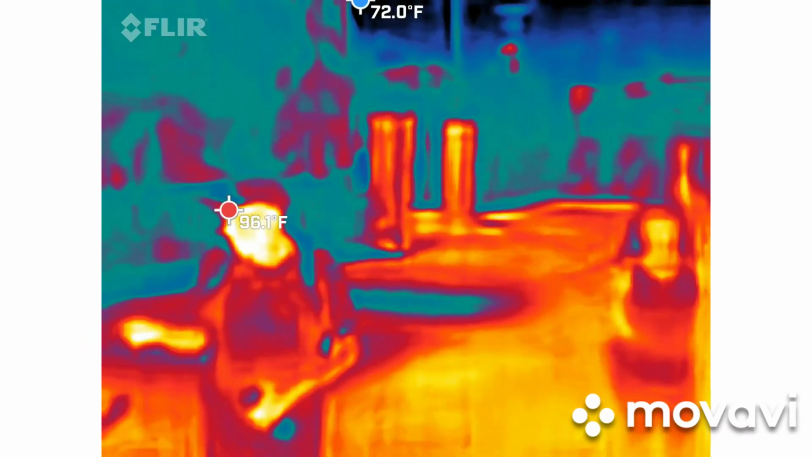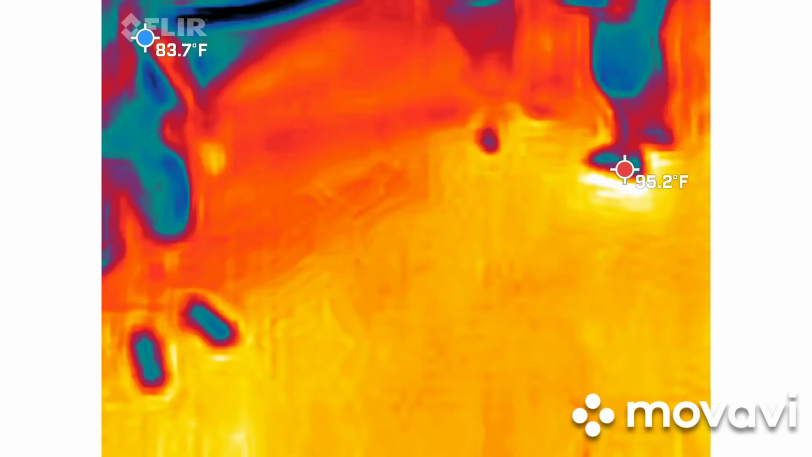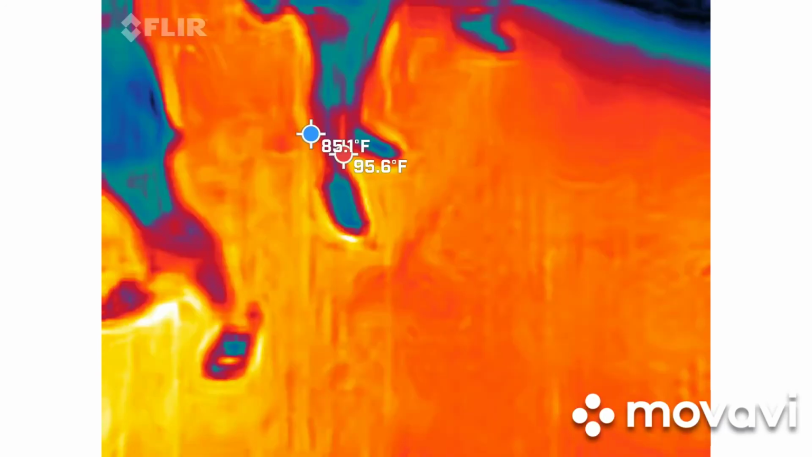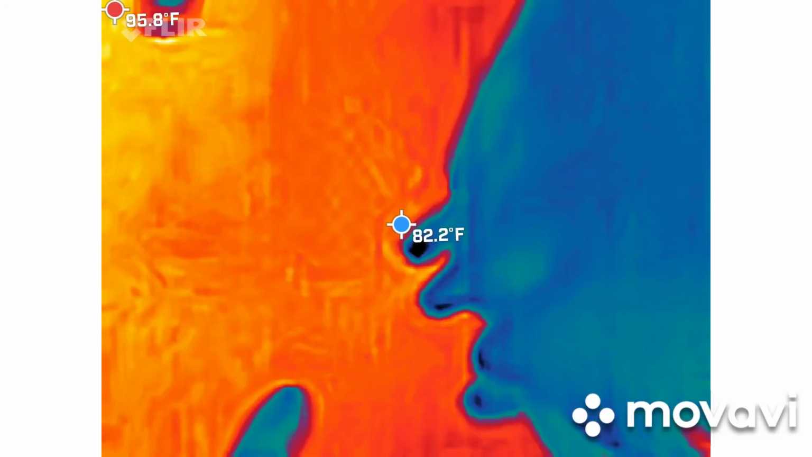This is a really cool app to use. I actually have a few others listed on the top of your database too, so that way you can have a cool little kit. The EMF meters for your phone actually work. I thought, how much did you pick up? It spiked like 4.8, and then I looked up and realized I was pointing at the parking meter.